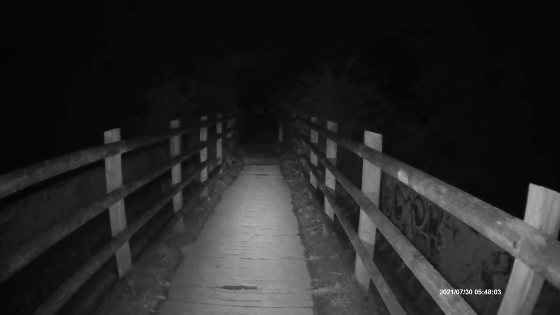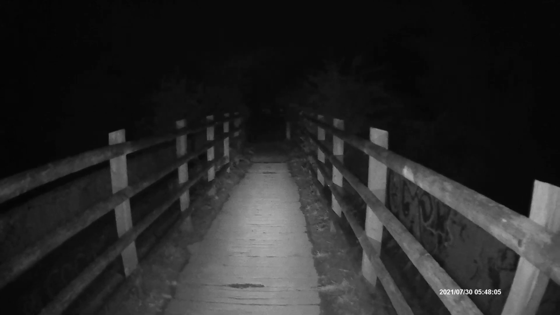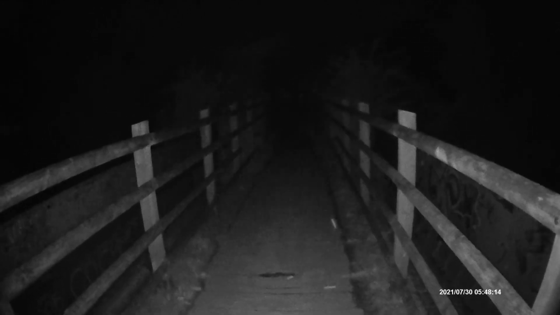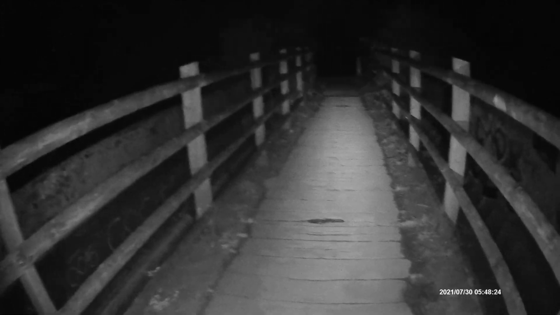So maybe I charged it with it slightly switched on. I didn't notice because it wasn't fully lit up. So, oh well. I'm having to use my bike light to make this a bit better, because here's what it looks like without the other light, see? It's a bit spooky, but I can't see as far into the distance, you know? So anyway, we'll have a walk across the bridge.